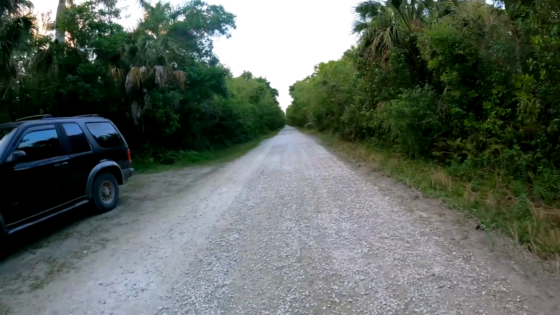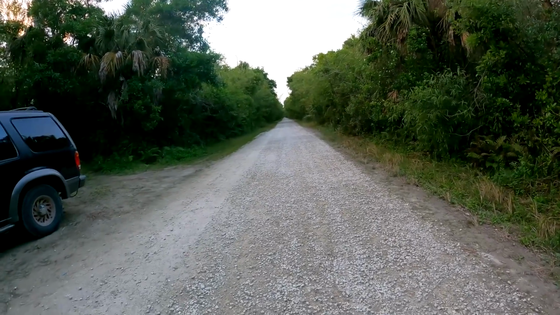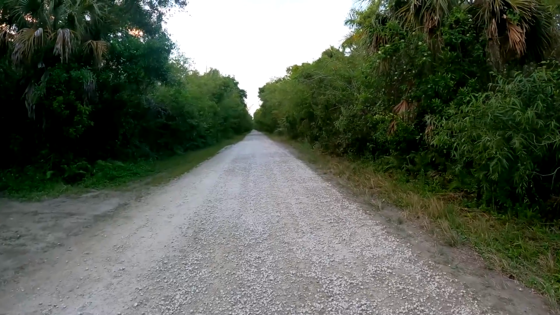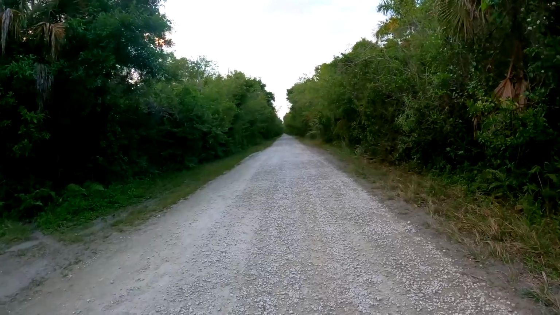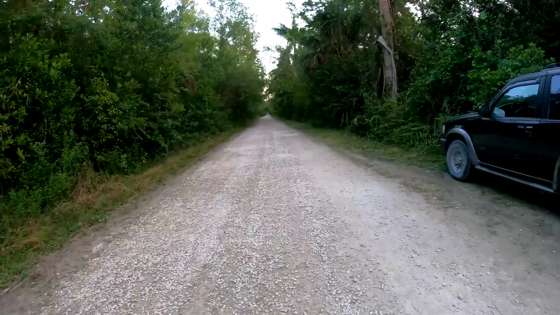So even though it was a bad trail camera day, I still had a couple of good experiences down here in the Fakahatchee. I saw a bear go across Janes Scenic Drive, saw a few deer, a couple swallowtail kites. So even though the trail camera stuff was negative, it's always a good day down here in the swamp.